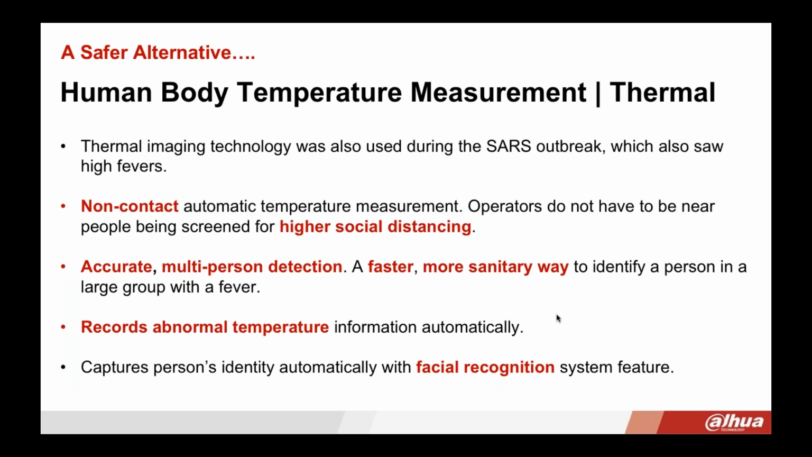Unlike thermometers, which only work with one person at a time in close range, DAWA has a safer alternative, which is the thermal temperature measuring system, which is non-invasive, and it's going to keep your personnel safe so social distancing practices can be maintained. The system works by monitoring the temperature of multiple people at once. So no more long lines and having to be in close proximity to other people. If it detects a fever, the system will automatically record and send an alert to security personnel.